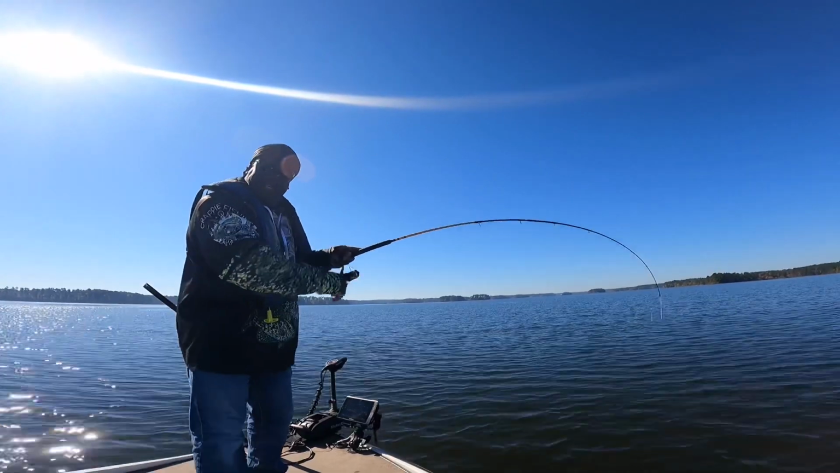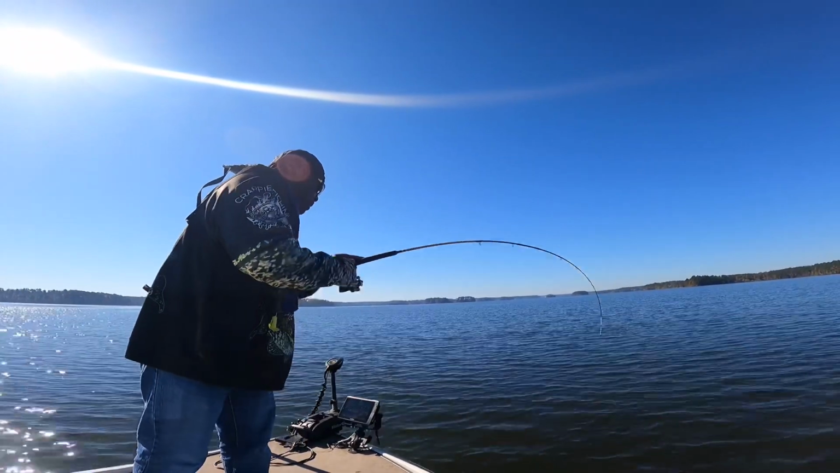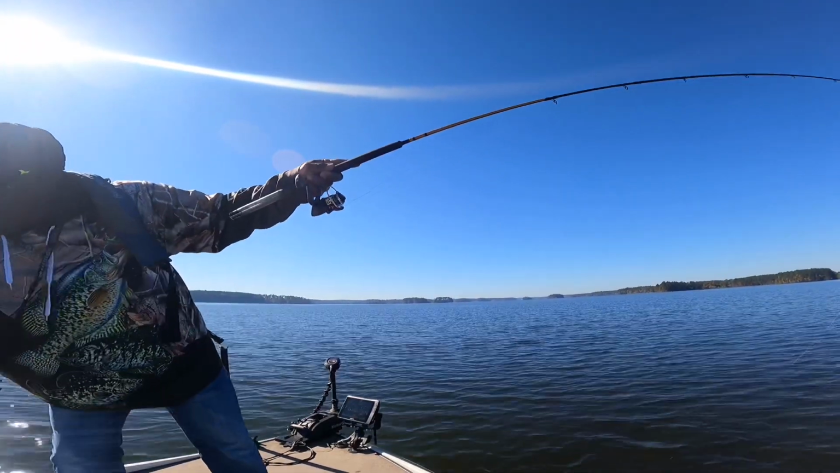40 feet deep, another decent fish. I already know this one is a good one. Let me get my eyes on you, then I'm gonna net you. Oh, that's another nice fish, folks. Ooh, get your net, boy.